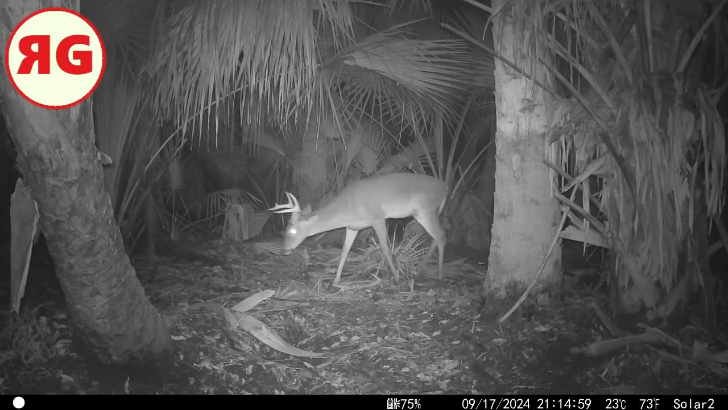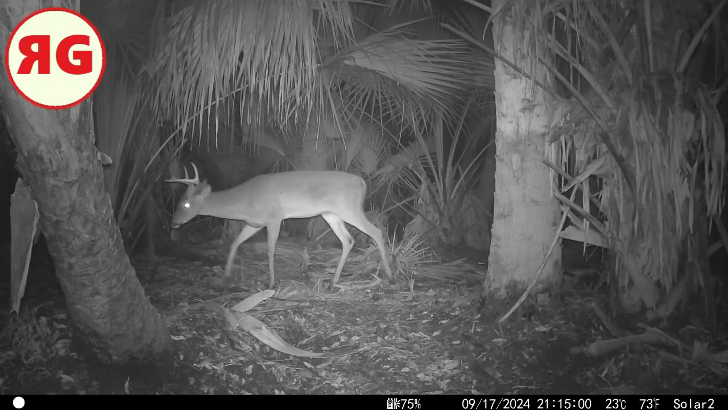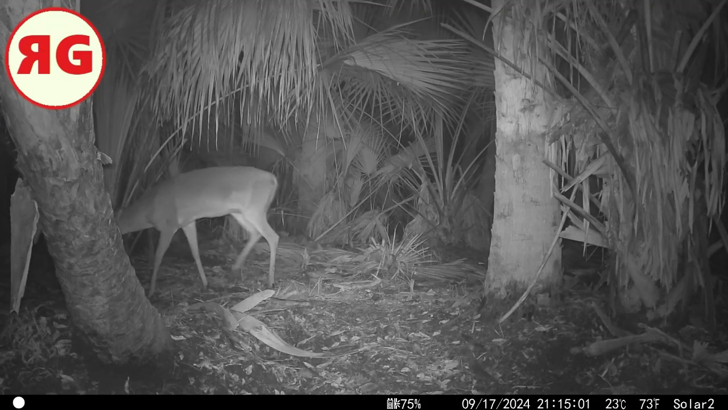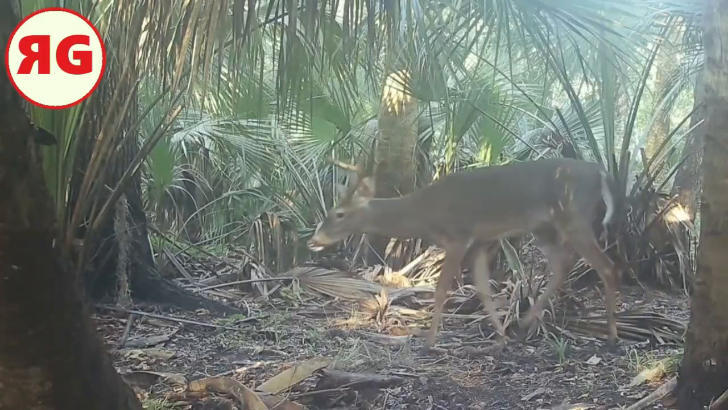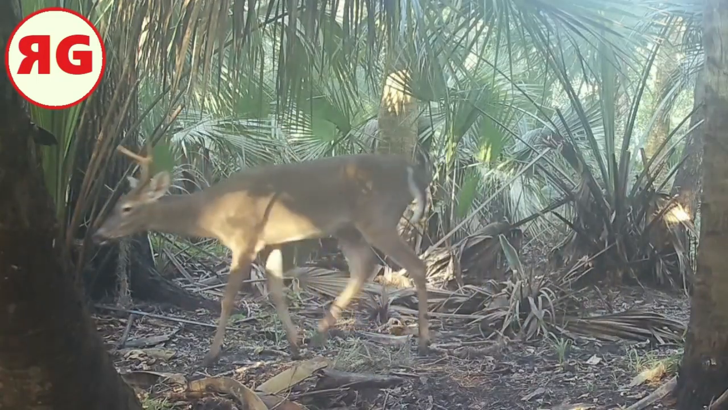No, between the big things and the little things, like I said, the alligators, the bears, the snakes, the amoebas. Look at this mosquito, man. This thing is enormous. Look at this guy. Holy cow. And they do seem to follow the deer. Look at that buck in the daytime. Nice.